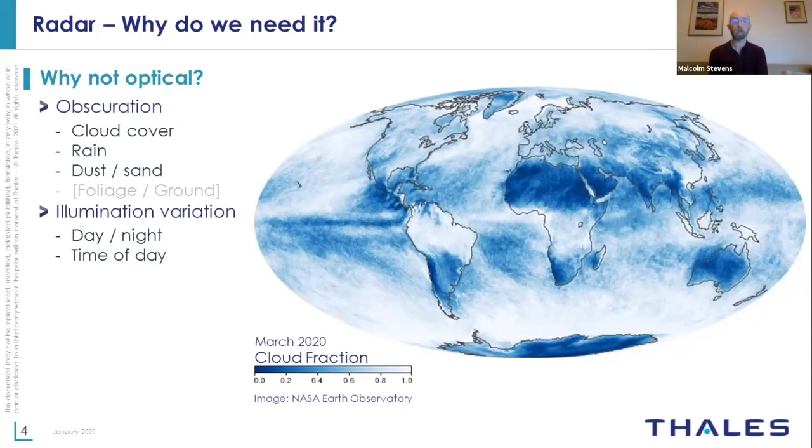The image here shows the amount of cloud fraction, that is how much of the month was obscured by cloud across the globe. And this was taken from March of last year. If you live in parts of North Africa or Australia, you've got a fairly good chance that you can actually use an optical system without obscuration from cloud cover. But even in these areas, you may have dust or sand or other things that mean that you can't actually see through that.